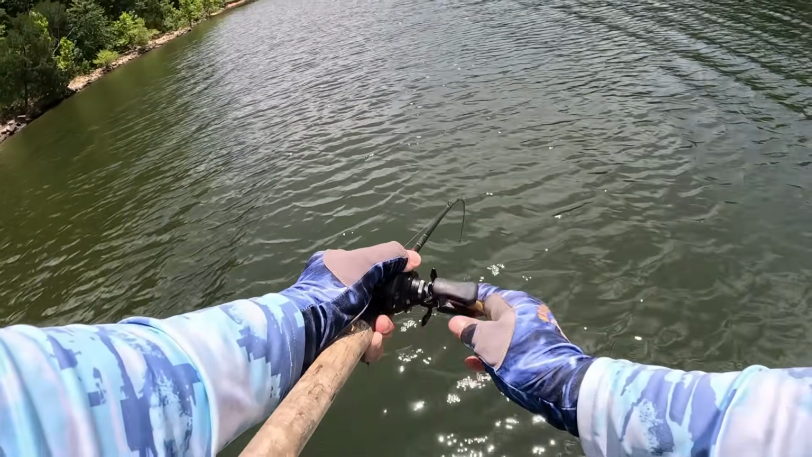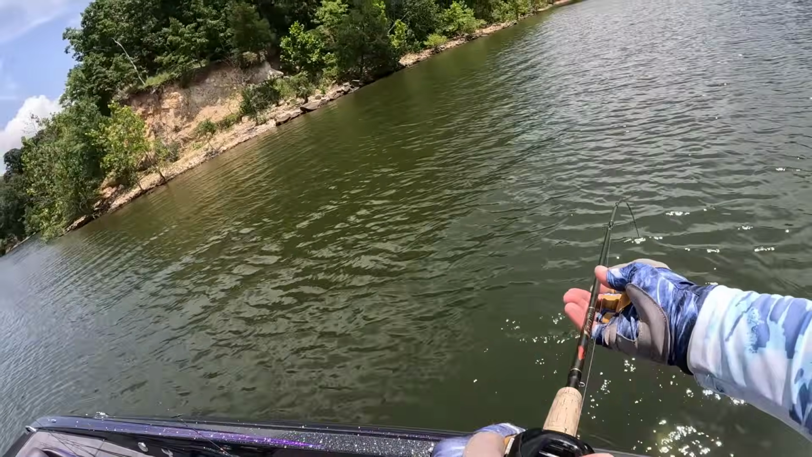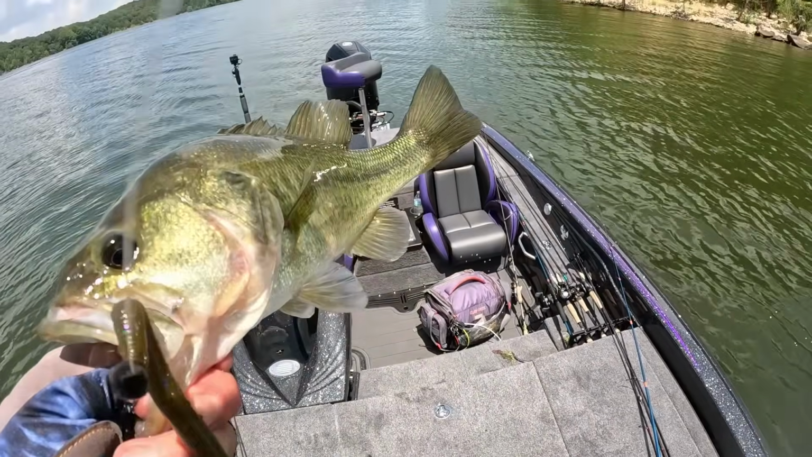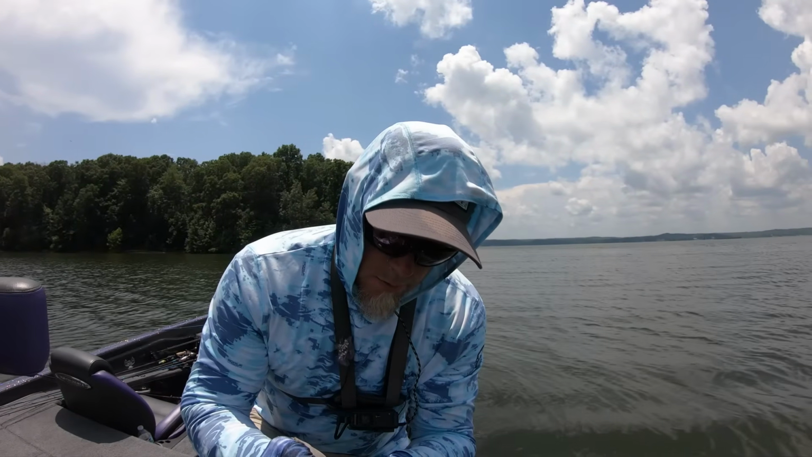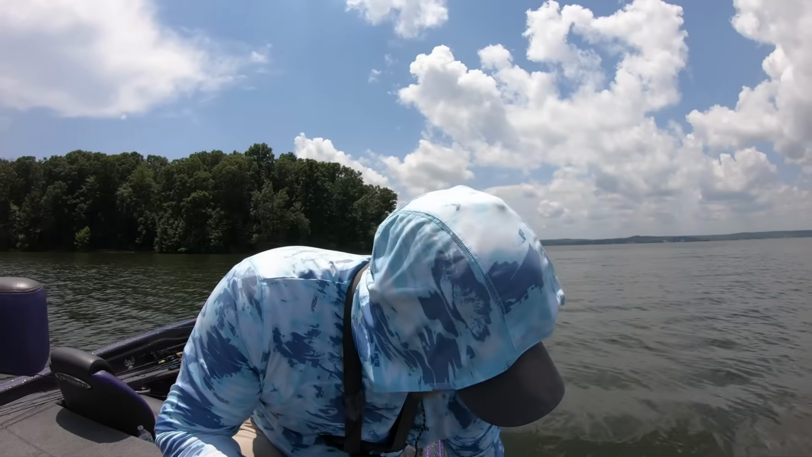There he is. They're out here on this point. Cinco's the deal. A Cinco and a little jig head, so we're definitely gonna be throwing that tomorrow. I mean, that's a small keeper, but got to start somewhere.